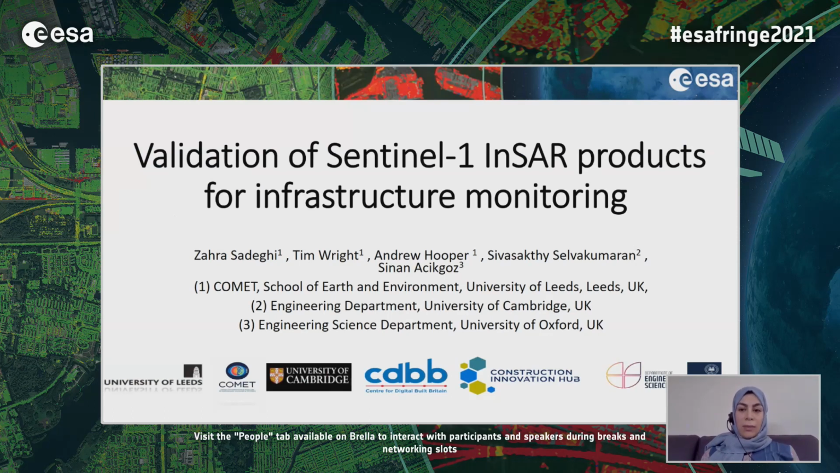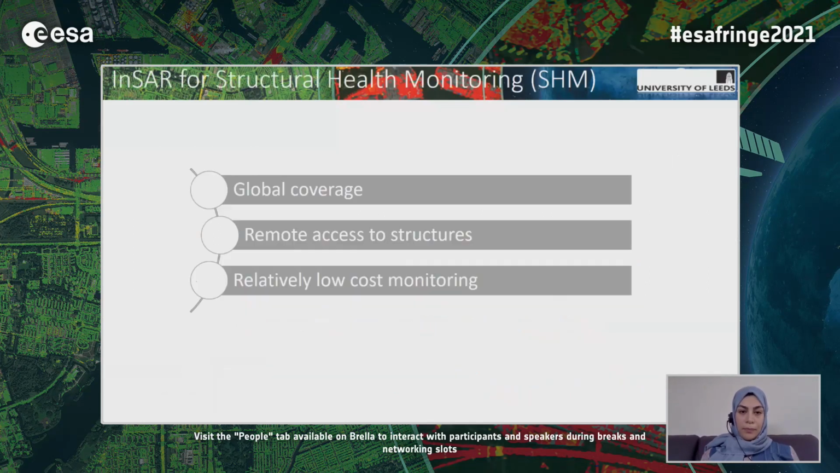And one of our main goals is validation of Sentinel-1 InSAR products for infrastructure monitoring. I'd like to acknowledge my co-authors, Professor Tim Wright and Professor Andy Hooper at University of Leeds, and Sakti Selvakumaran at University of Cambridge, and Sinan at University of Oxford.